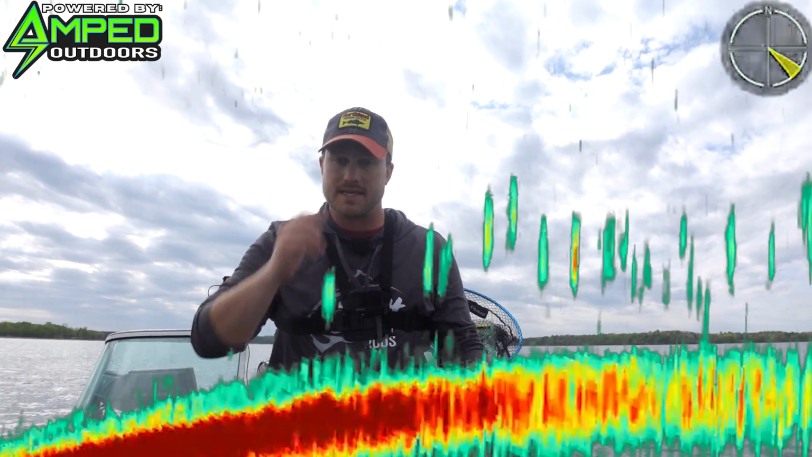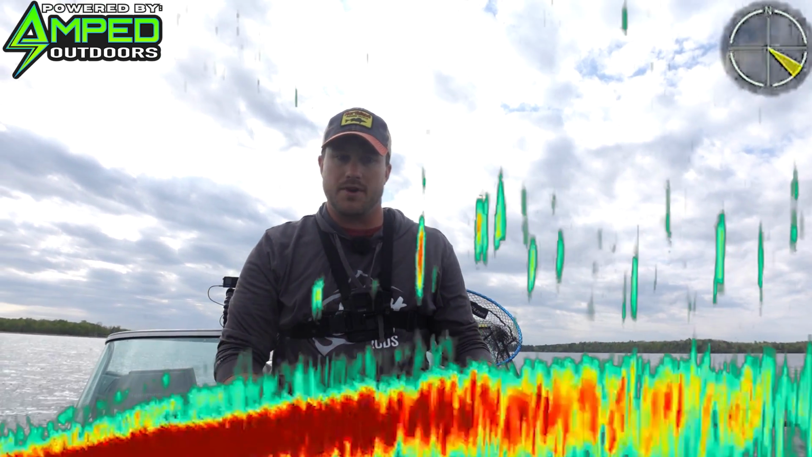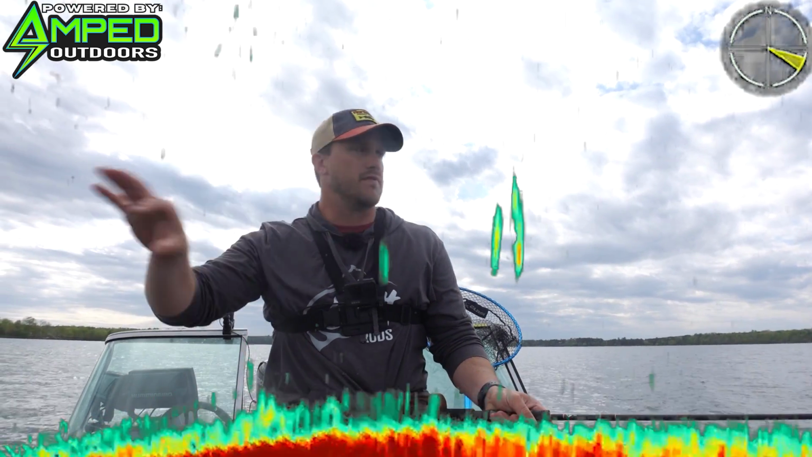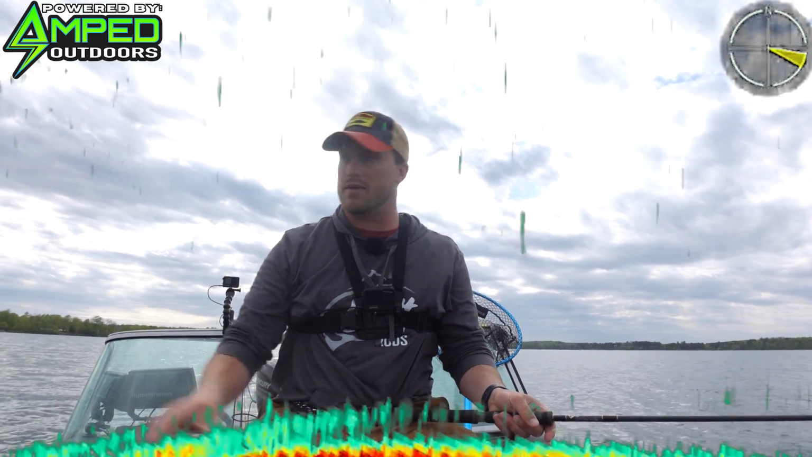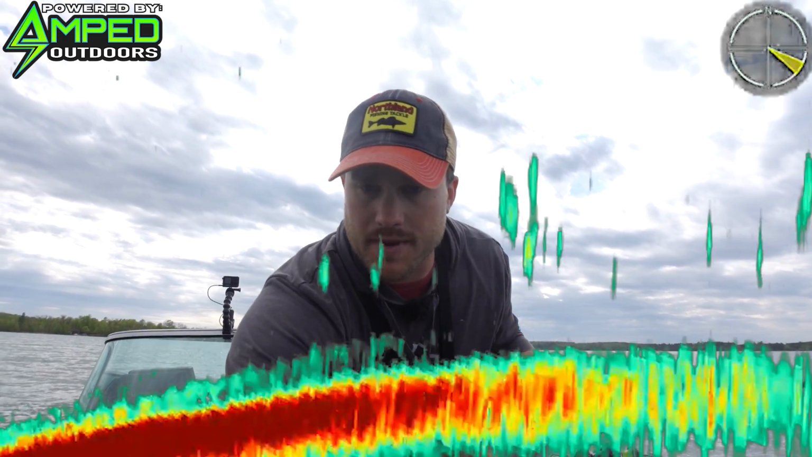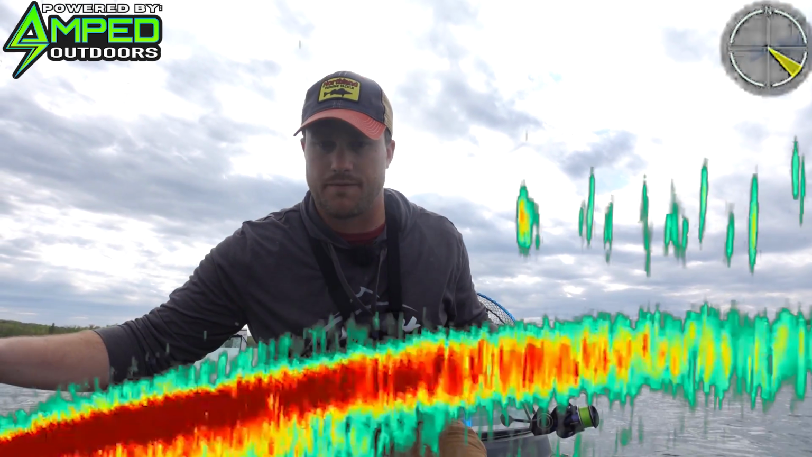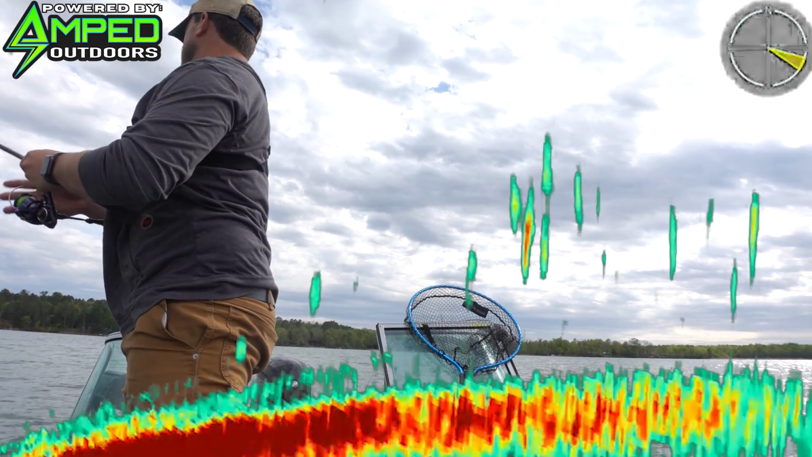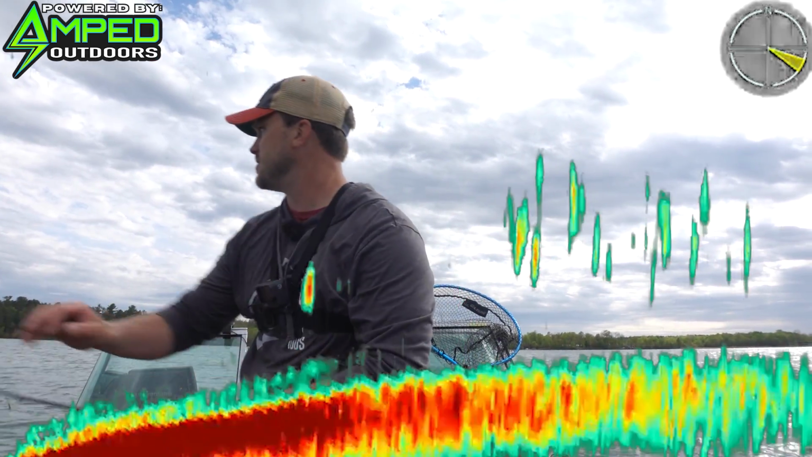These ones are actually up on top a little bit more. They're not quite as suspended off the edge. They actually have kind of pushed up. We've got the wind blowing right into this, so maybe they moved right up on top with this wind, but yeah, you can see a bunch of fish. I'm gonna turn my gain down a little bit to make it a little more clear for you. So I'm just gonna kind of cast. Should be set up pretty good for these fish.